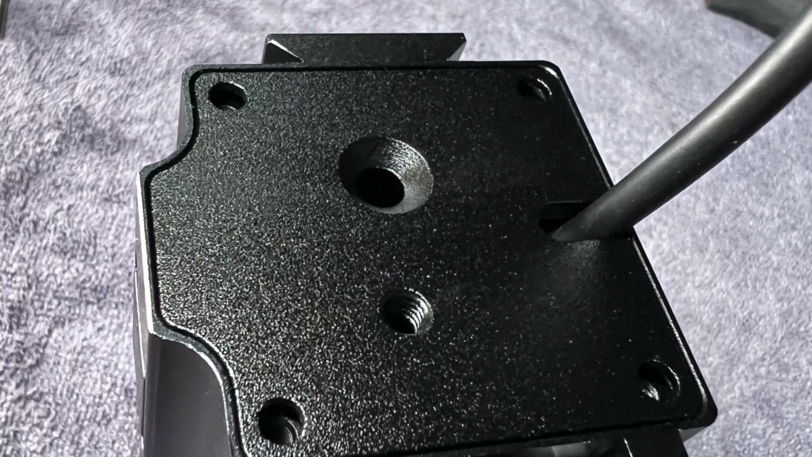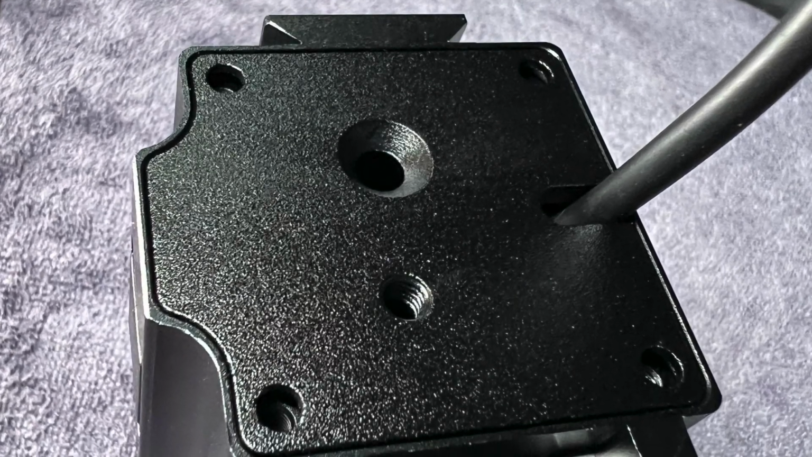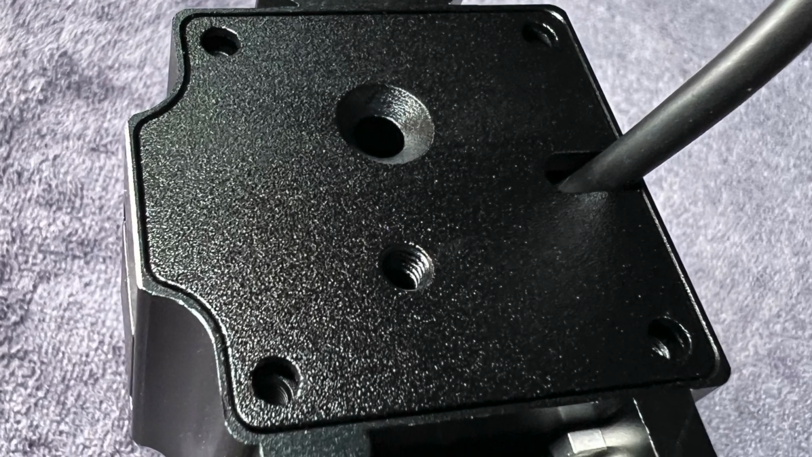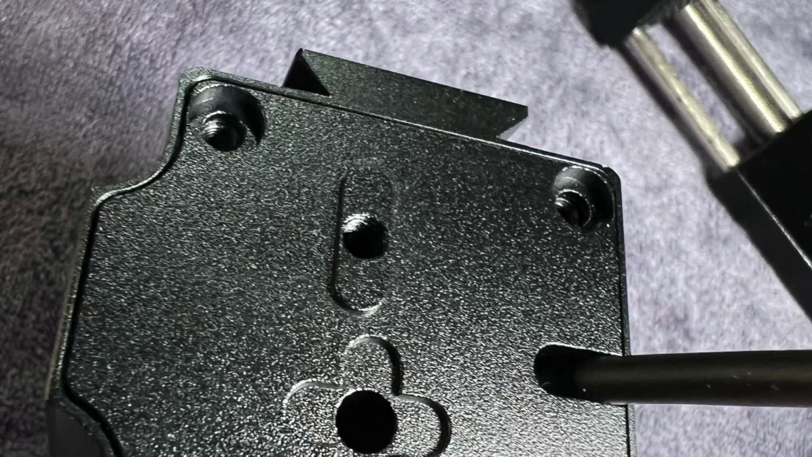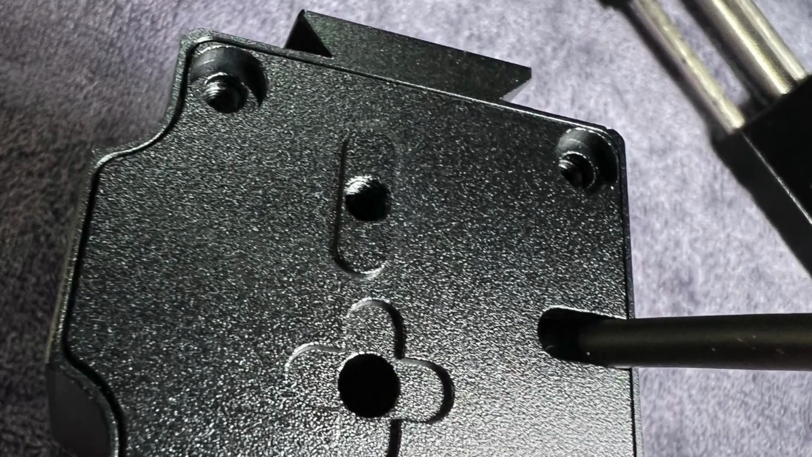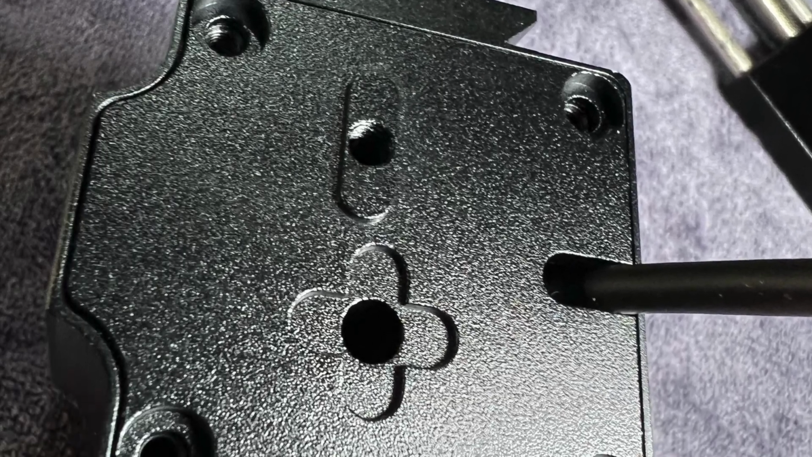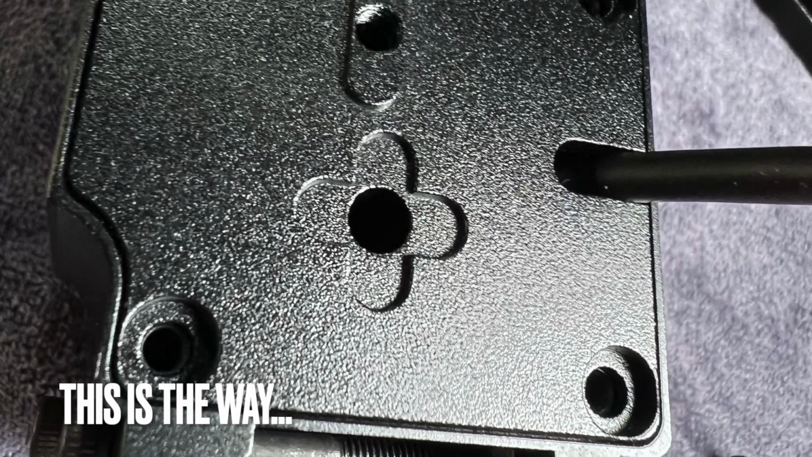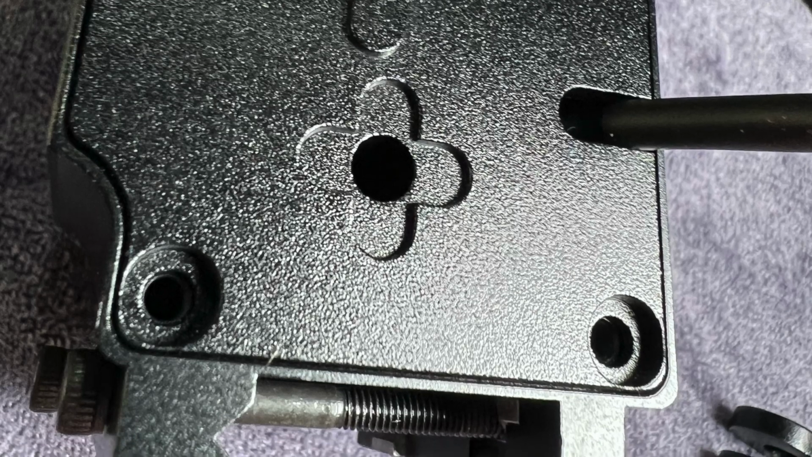The back plate can be installed one of two ways. It will go together both ways, but there is a right way and a wrong way. If you're like me, you'll do it the wrong way first and then turn it around. What you're looking at now, so that you can see the cutouts, is the right way. This is the way that you put it together.